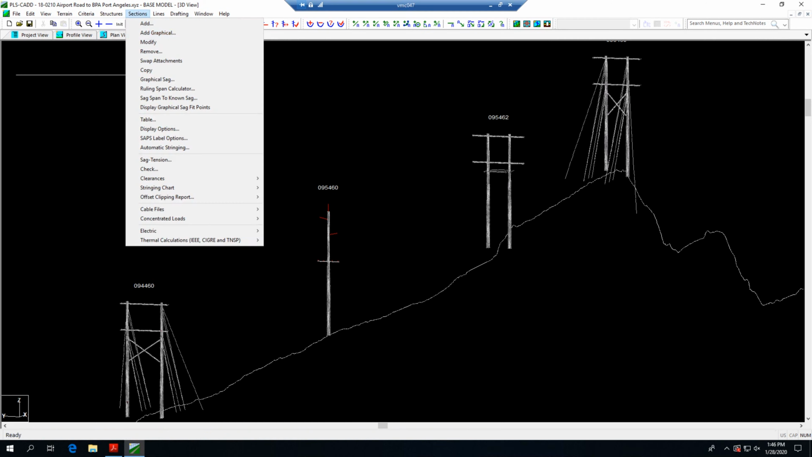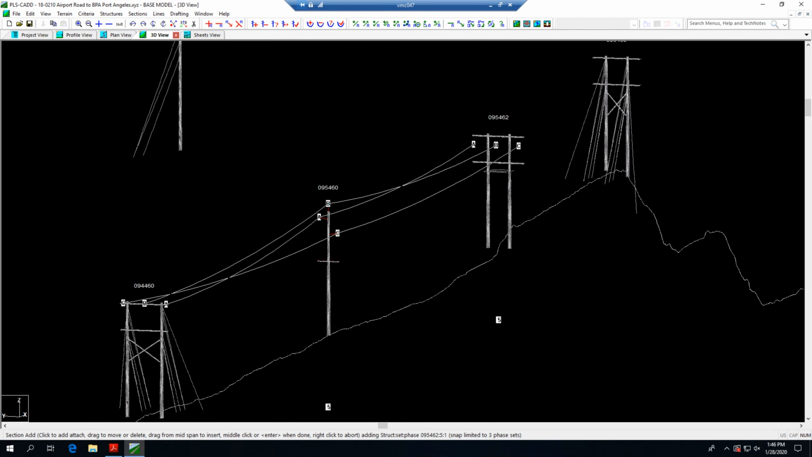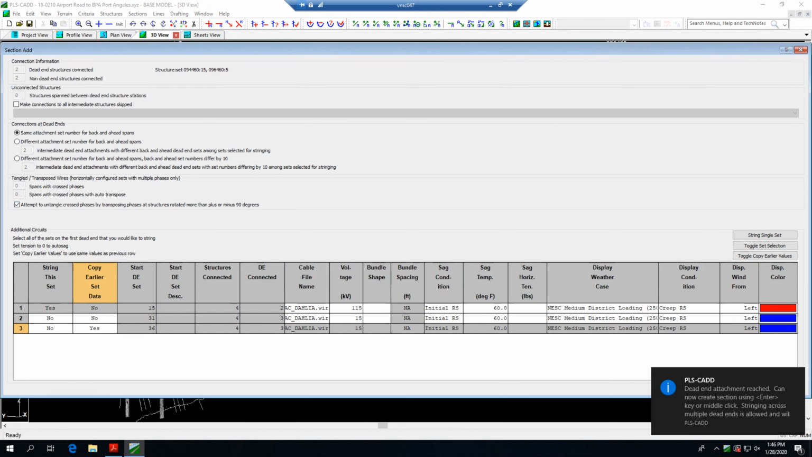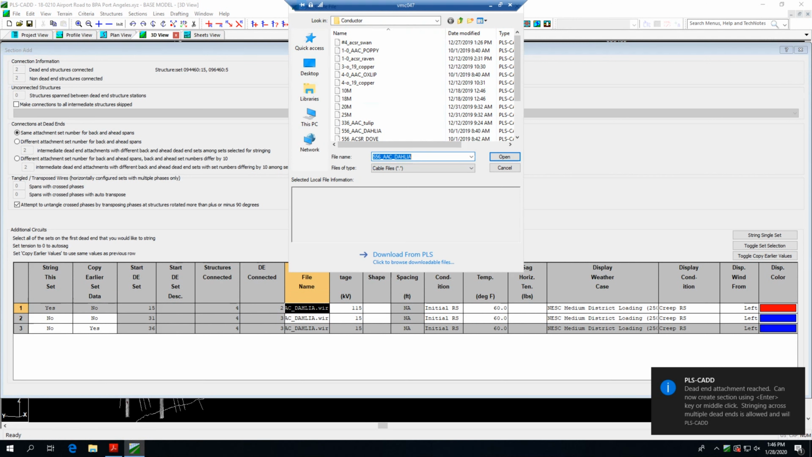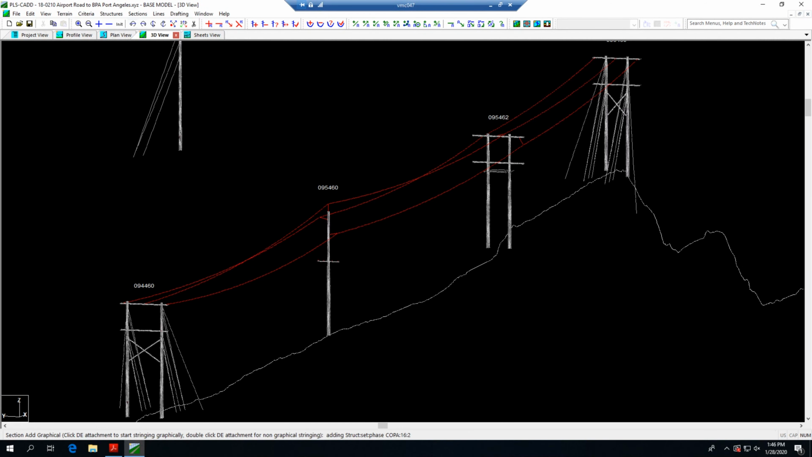Now it is time to begin stringing lines. Lines are strung between dead ends, here attaching a transmission line section between 4 structures. After stringing the wire, we select the type of wire that will be used, 556, select the voltage level, 115 kV, set initial conditions for the wire, and we now have our transmission line.